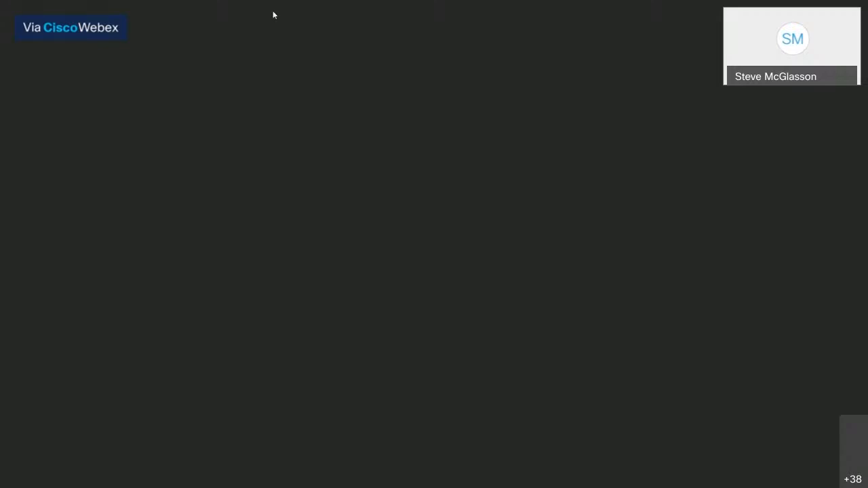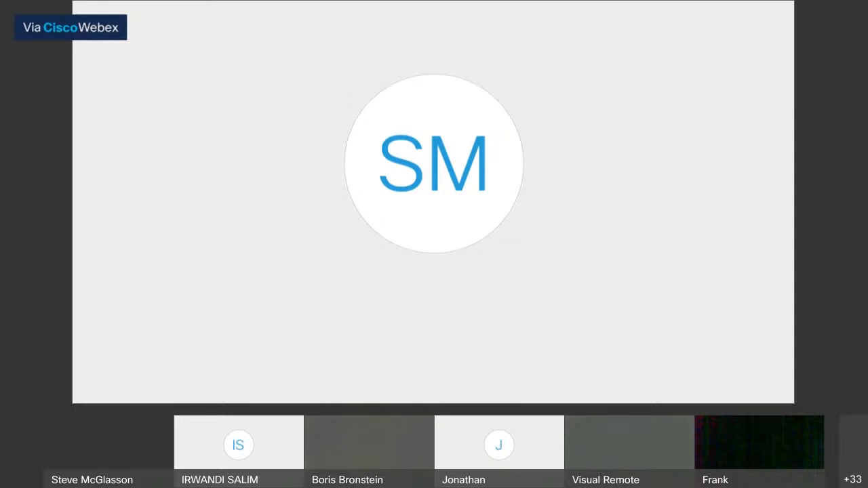So as long as the VMS is able to do ONVIF profile or RTSP stream, and we do have a working model of it being brought into a VMS, the video footage with the temperature is recorded in the VMS. So we would love to show that system off and show you why the CMS software, the artificial intelligence software, makes the difference.